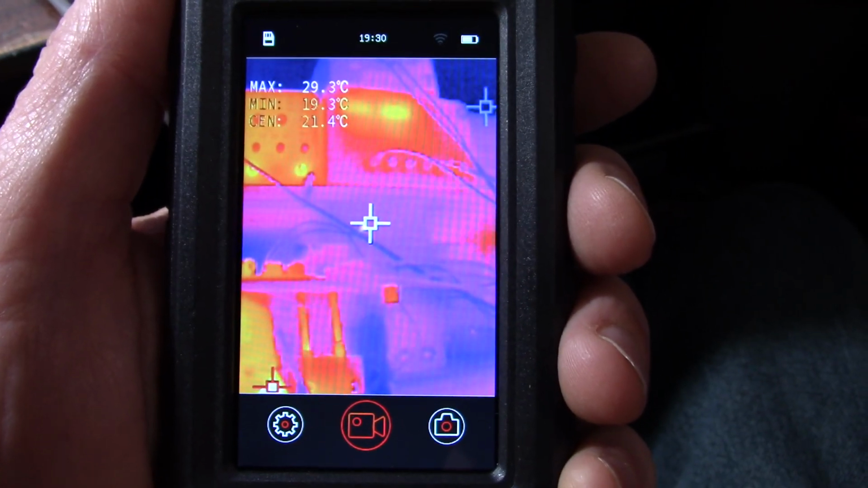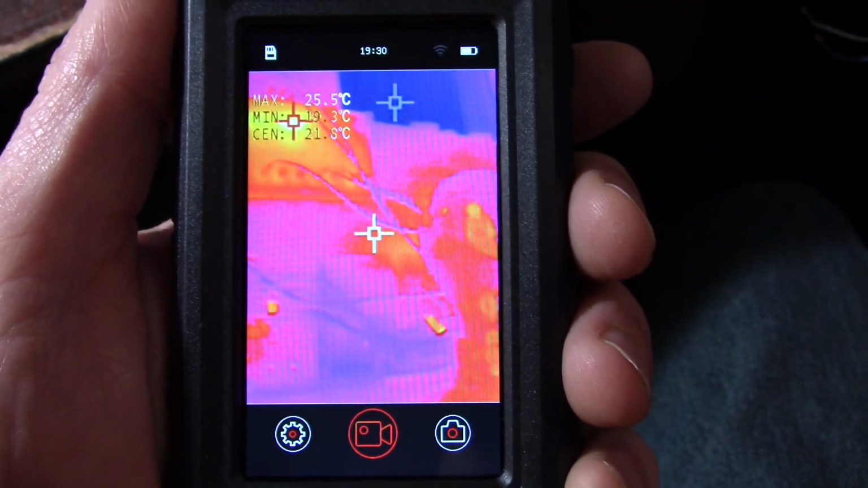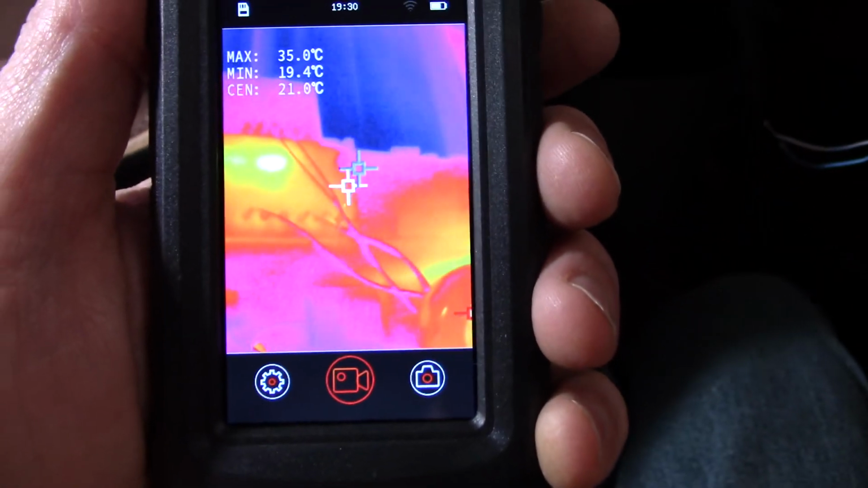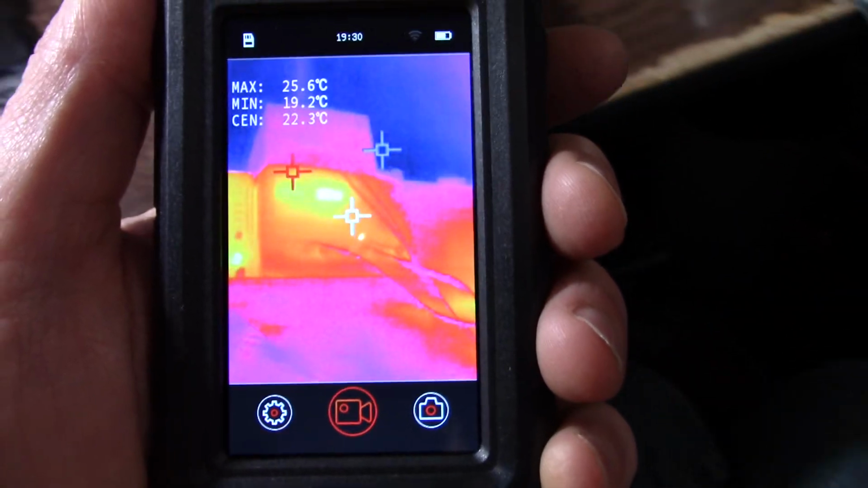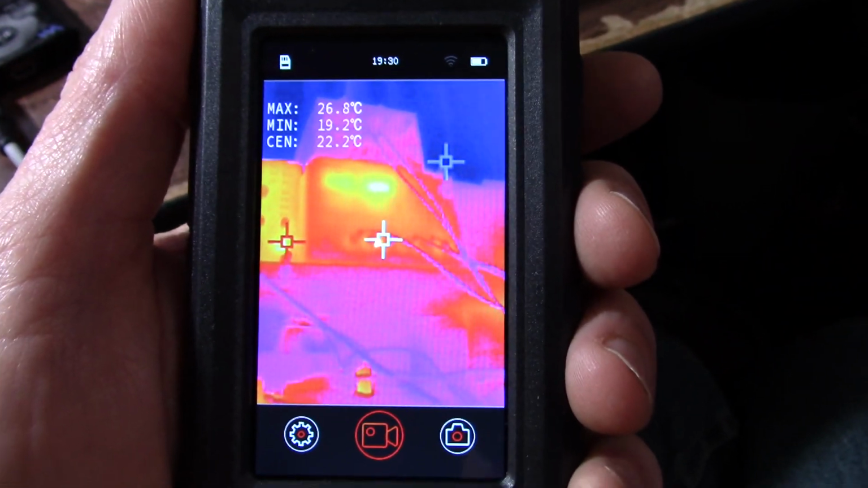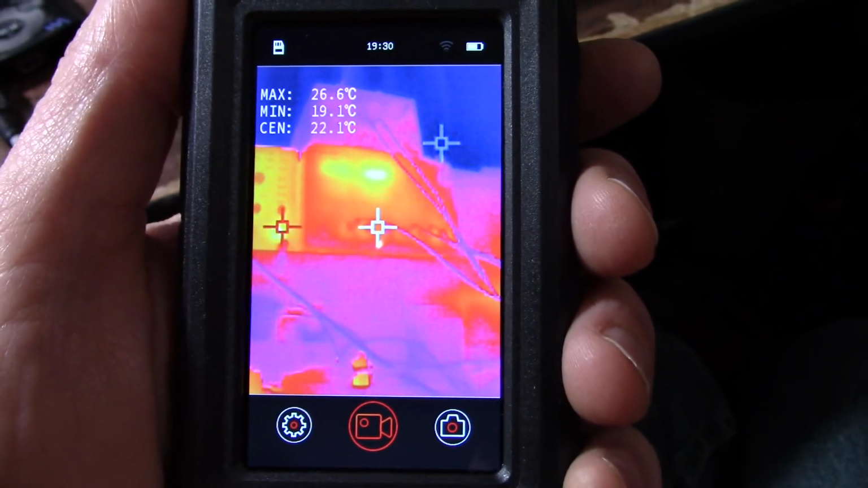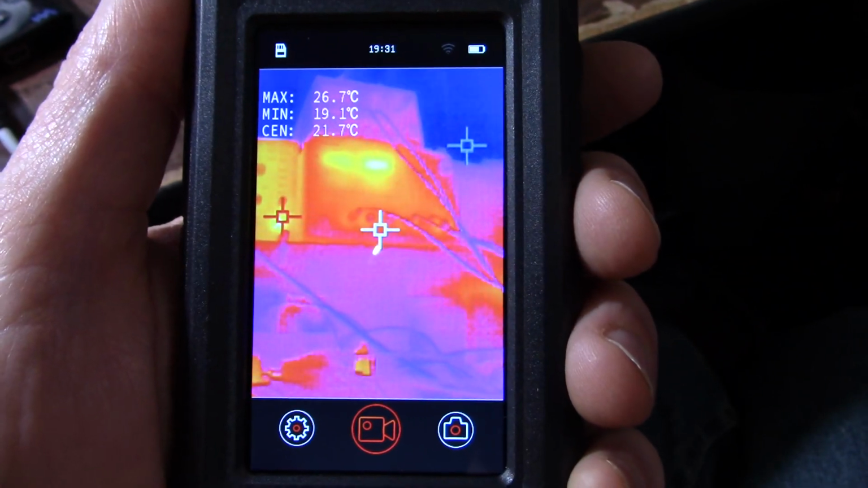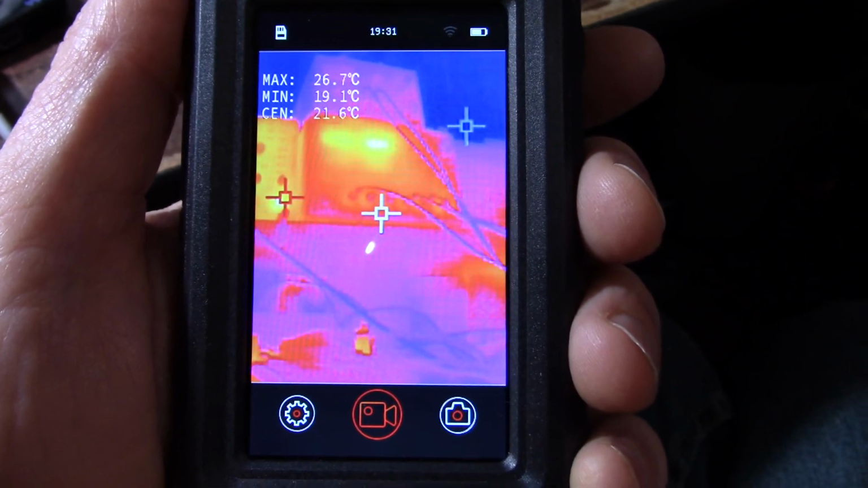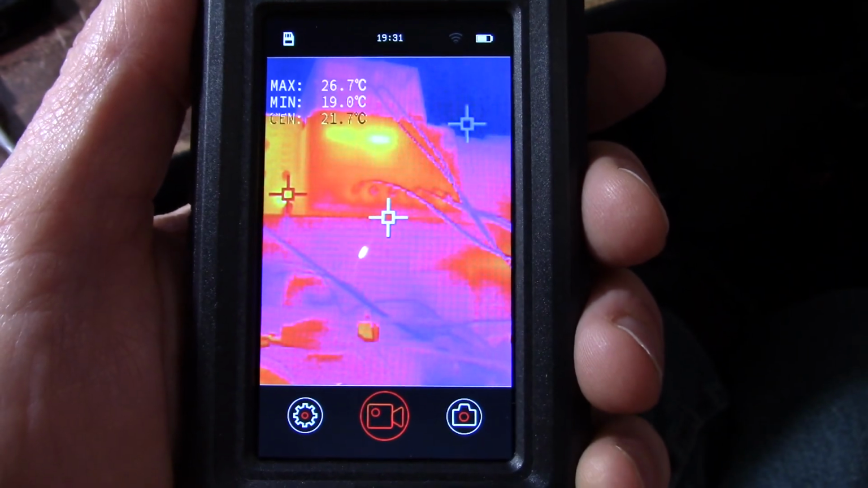Okay, so what I'll do now is put up some video I've shot with this thing and do a voiceover. These things have so many uses around the house, even work, especially on the bench here. You can find components that might be overheating. Say you're repairing something, you can search around for parts that might be warm, or conversely they could be cold when they should be warm. So yeah, very handy item to have on the bench.